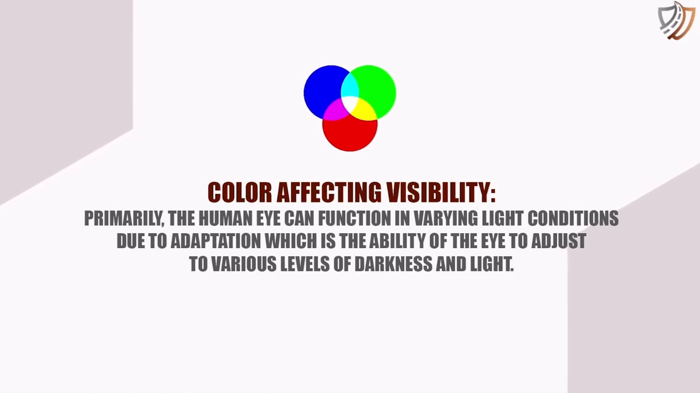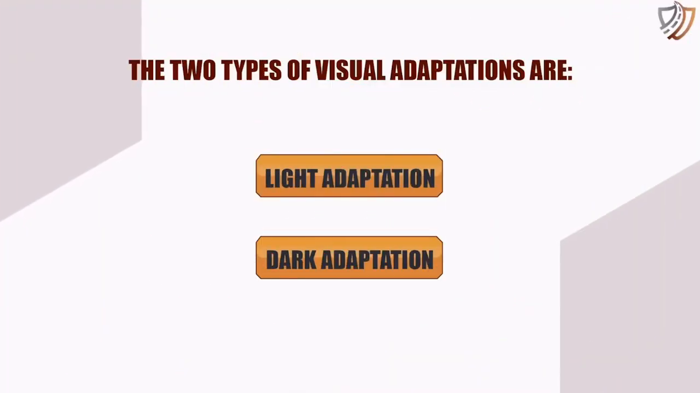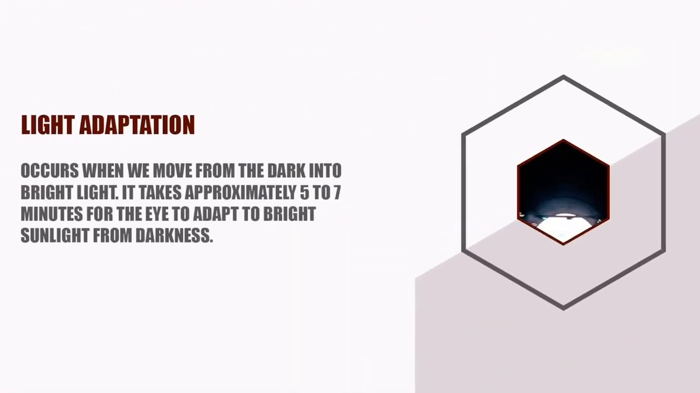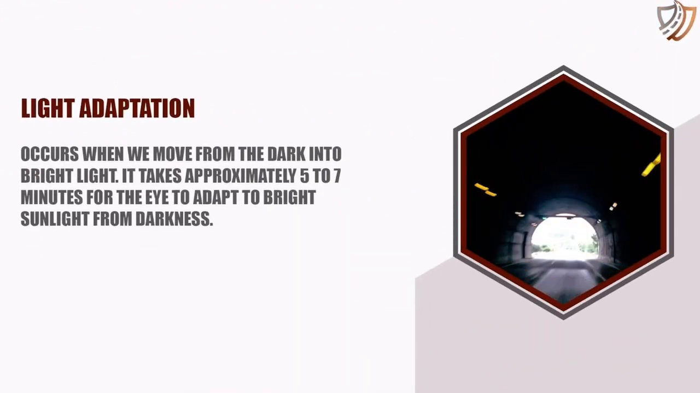Color affecting visibility. Primarily, the human eye can function in varying light conditions due to adaptation, which is the ability of the eye to adjust to various levels of darkness and light. The two types of visual adaptations are light adaptation and dark adaptation. Light adaptation occurs when we move from the dark into bright light. It takes approximately 5 to 7 minutes for the eye to adapt to bright sunlight from darkness.